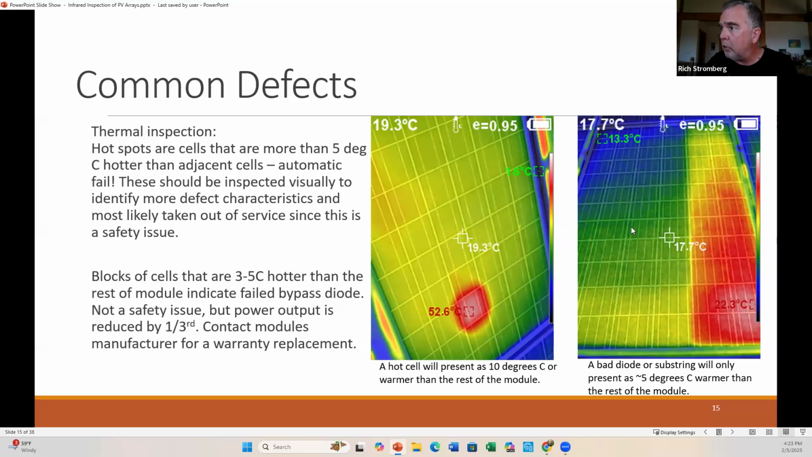So this one, though, shows us this part of the module is 17.7 degrees Celsius. And then here, look at this, 1/3 of the module is 22.3. So we've got about 4.5 degrees Celsius warmer. And this tells us that, hey, we know we have a bad bypass diode that's isolating this 1/3 of your module output. Again, something like this would be worthy of filing for a warranty claim with the module manufacturer.